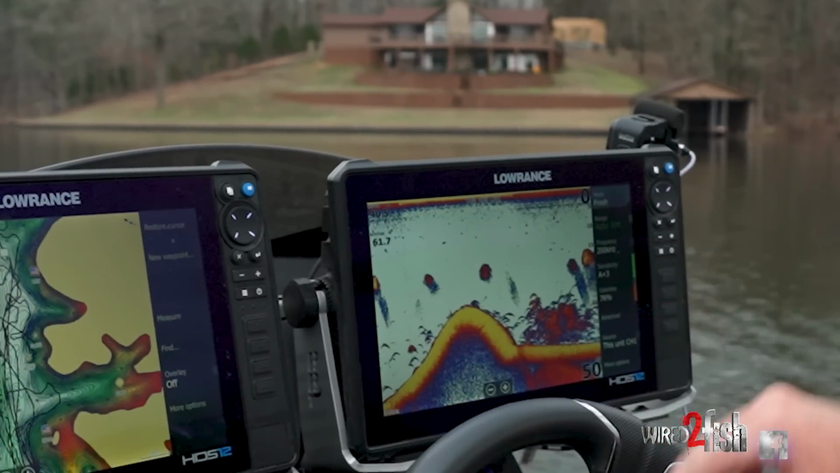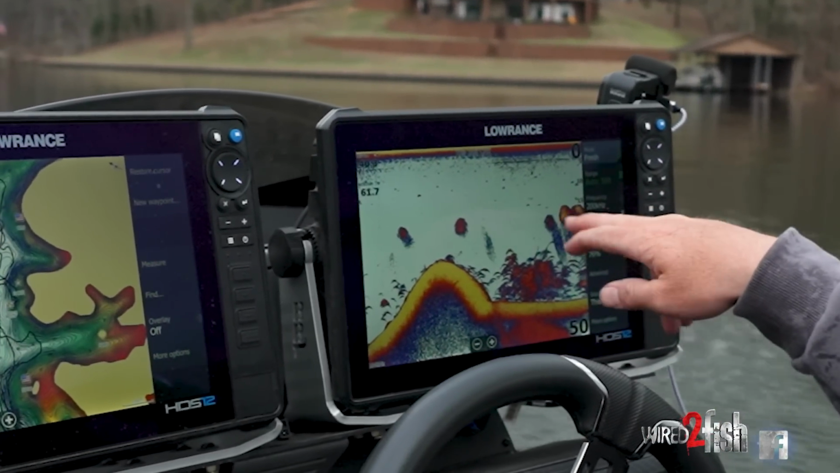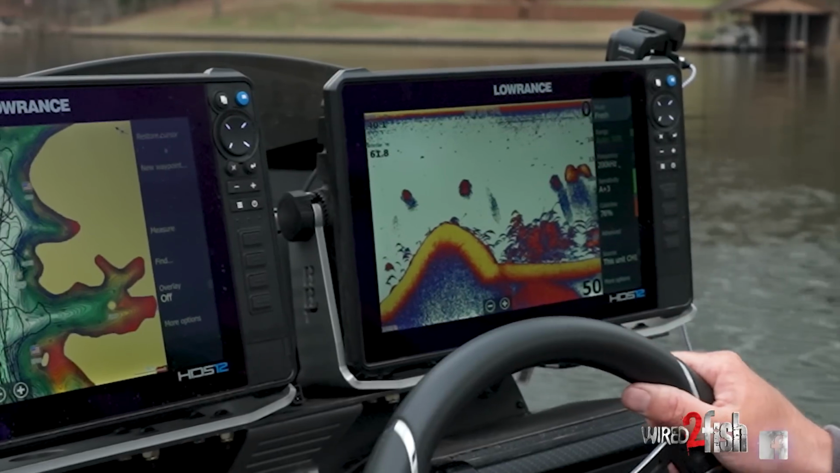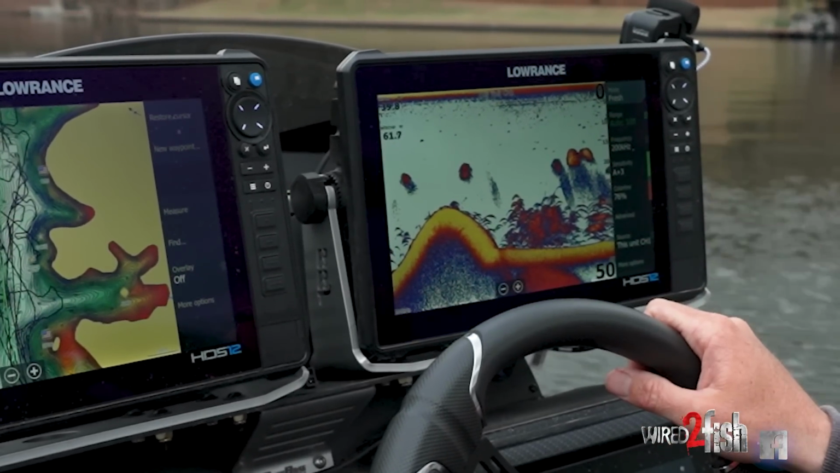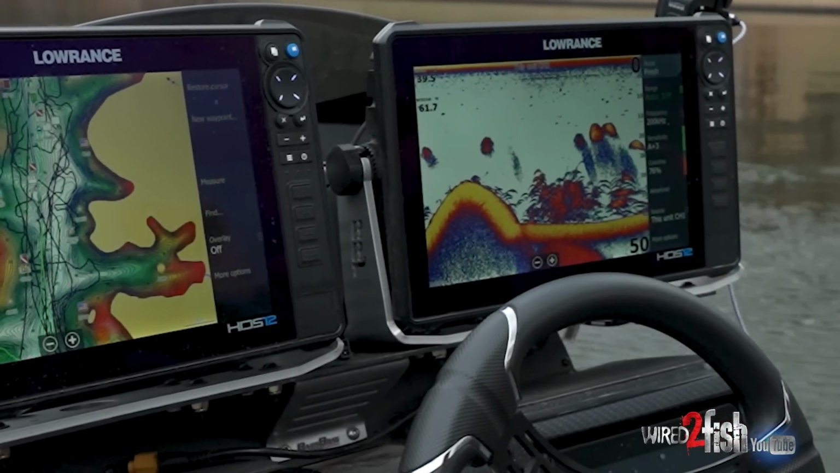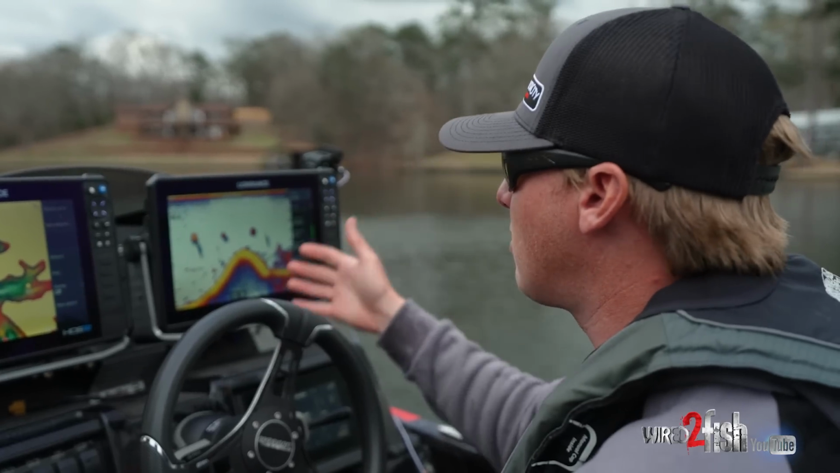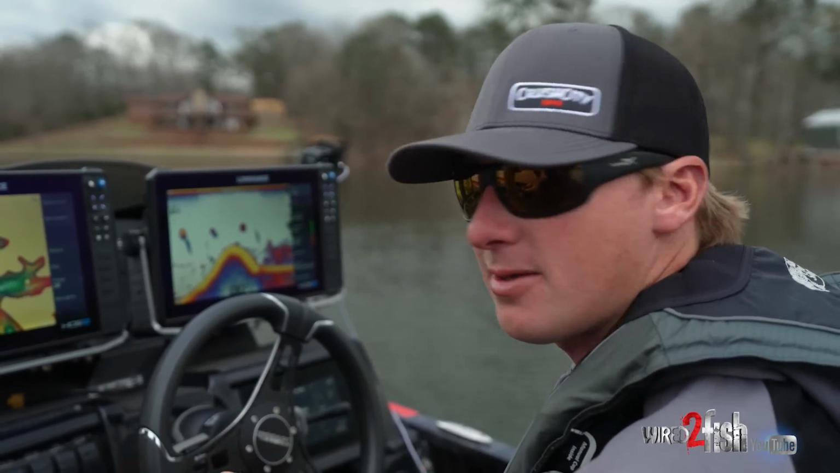So I'm starting to see a lot more bait inside the bays now. Earlier this year, it was the complete opposite. There was no bait in these pockets, and you couldn't hardly get a bite, and they were all on the main lake. Now we just flip-flop. So if I had to give you any kind of tip, throw your boat in the water and idle and try to figure out where the mass majority of the bait is in that lake.